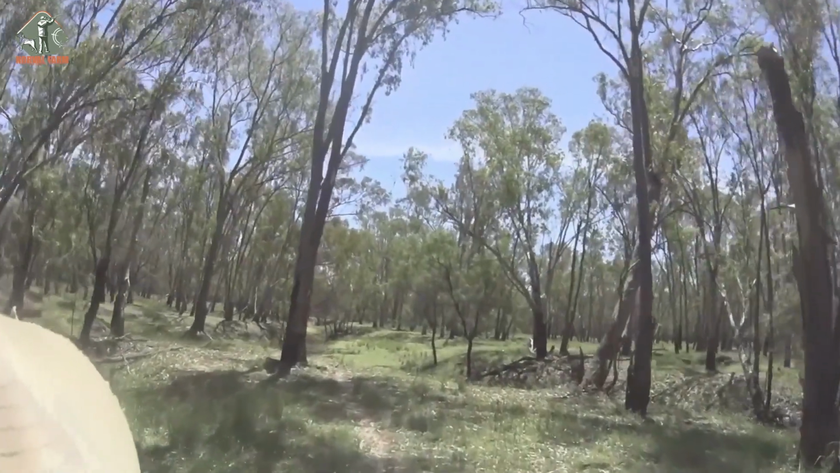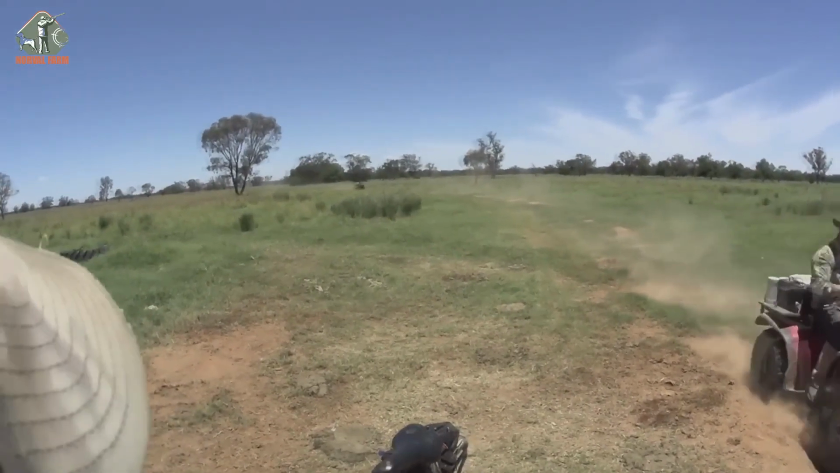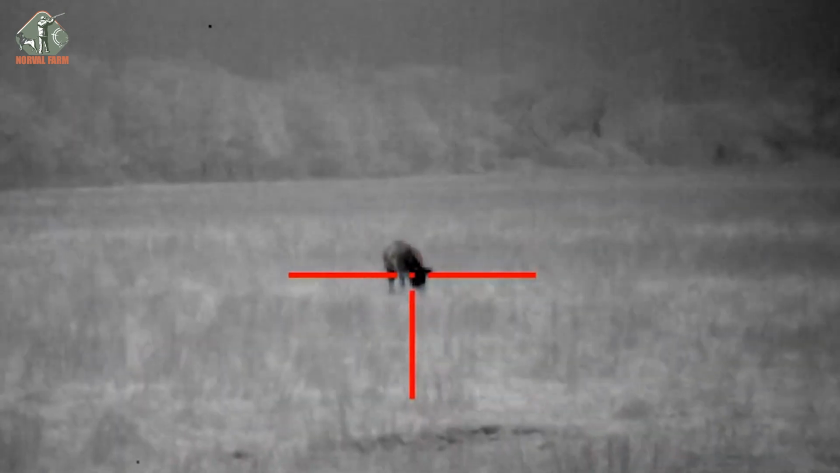Aware of how brutal these night warriors can be, our hunting team set out early to reach a familiar forest, well prepared for tonight's mission. In the pitch-black darkness, we relied entirely on our scopes to track every move. It didn't take long before the first boar appeared. I fired quickly and took it down, our first successful hit of the night.